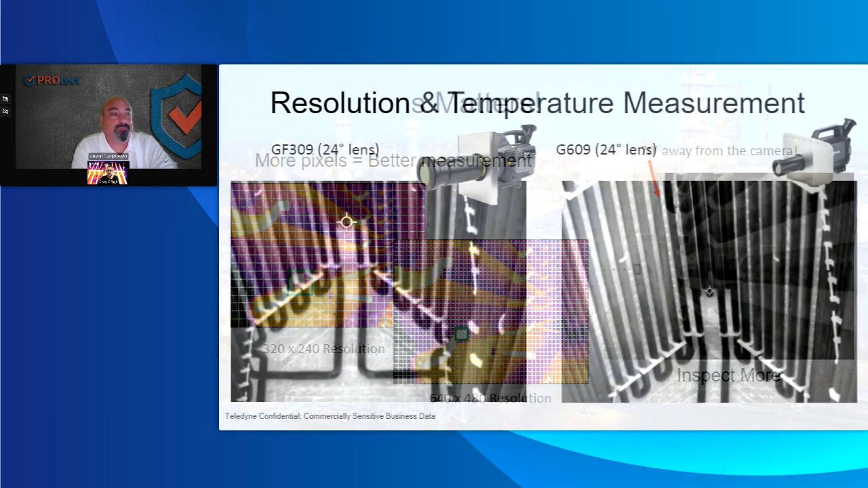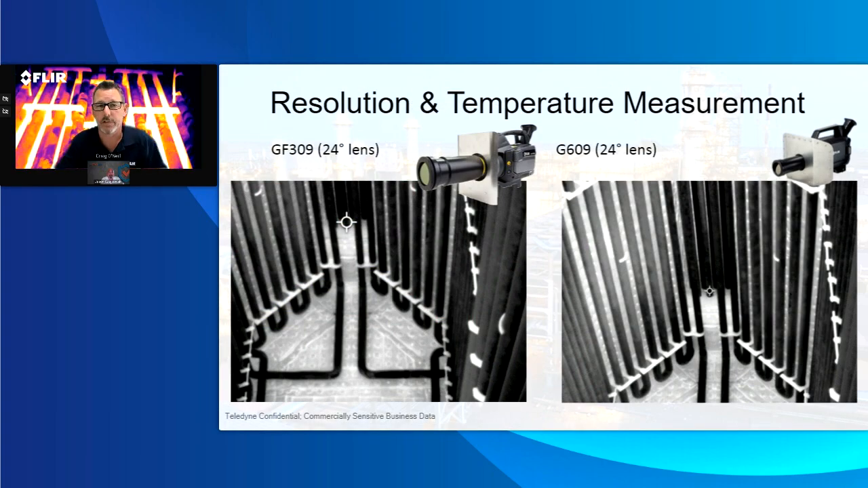Awesome, thanks. And then to kind of show technically how it works, if you take some images, this is a 309 on the left and a 609 on the right.